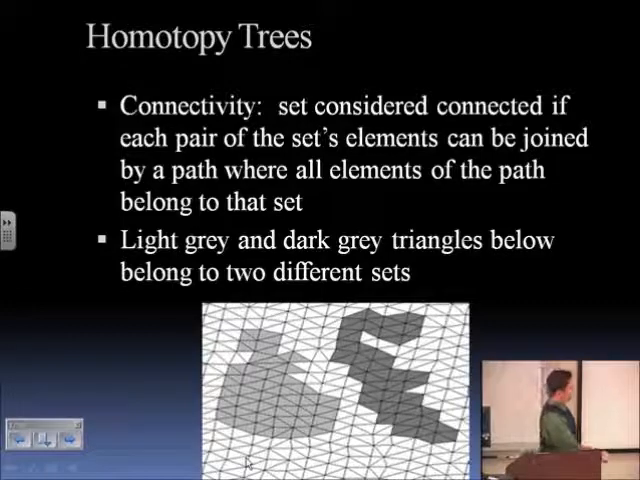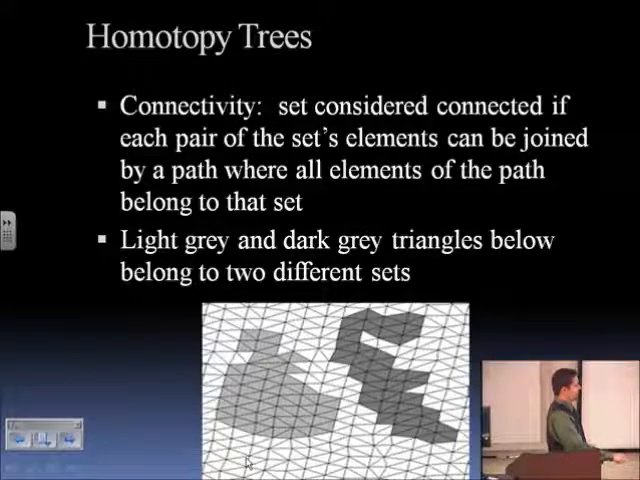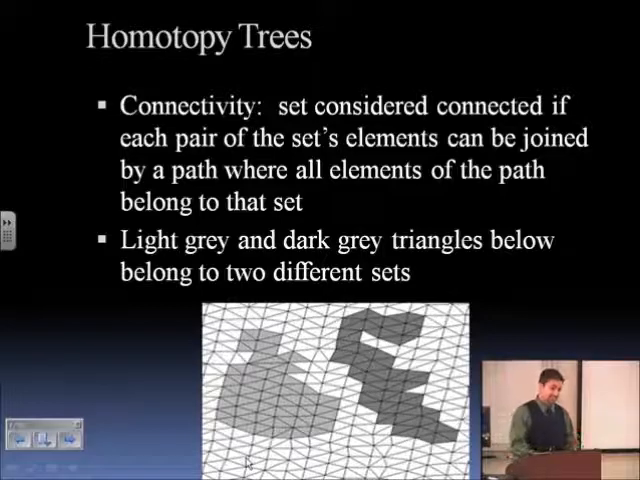So like here, any two gray triangles, you can draw a path and connect them, and as you traverse that path, there are only gray triangles in that path. But you can't connect gray triangles to the dark gray triangles without going through the white triangles. Therefore, the gray and the dark gray are two different connected sets.